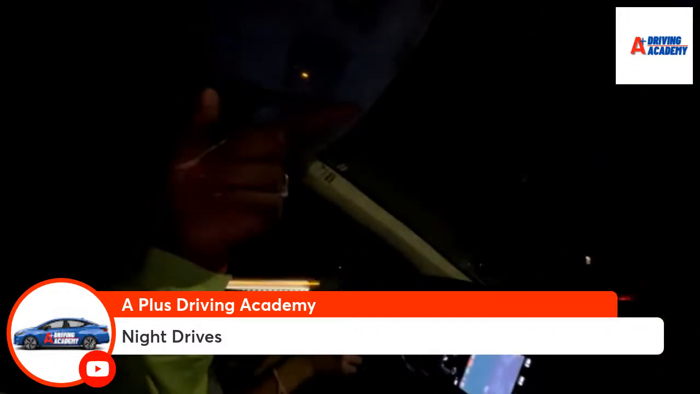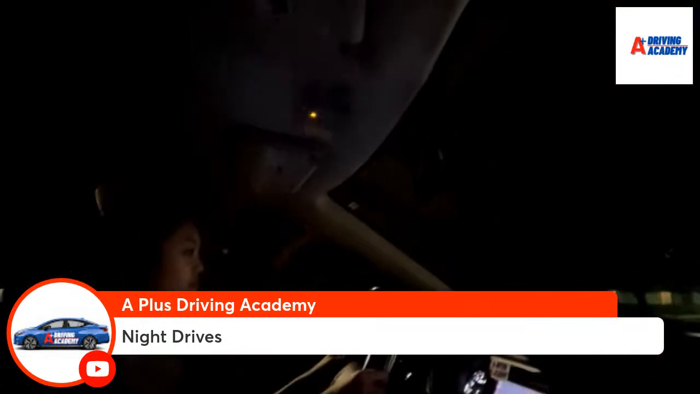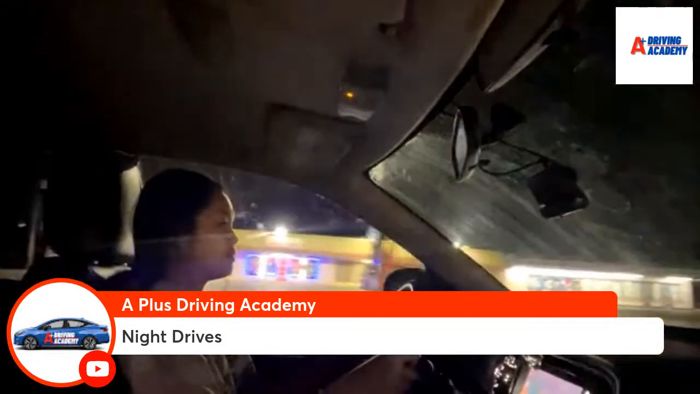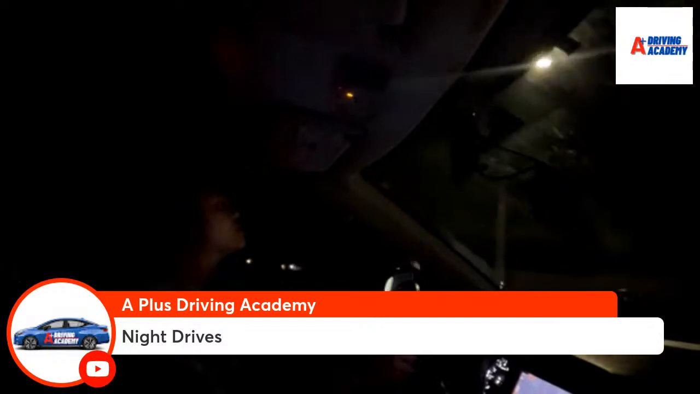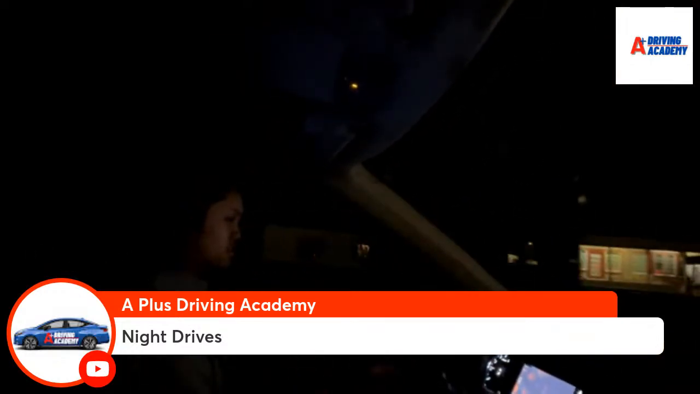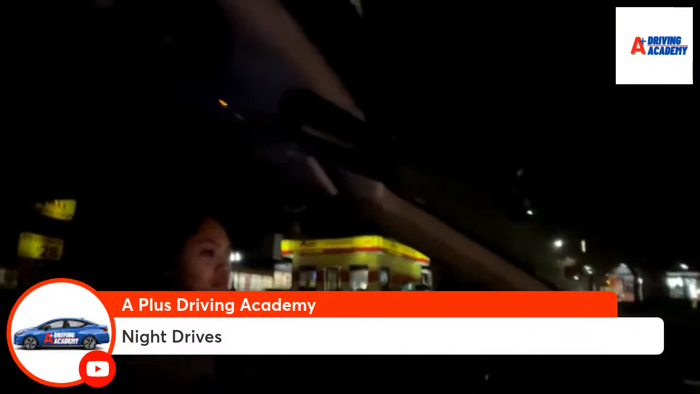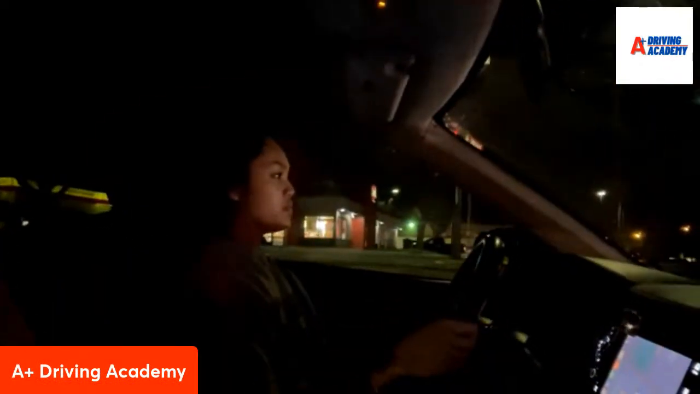So we're going to do this next street. We're going to be making a left at the light. And I'm going to show you a pointer on how you can find that yellow line when it's dark, okay? You're going to get into the left turn lane. Good. Continue to go straight. Good. And then come to a stop. Light is green. We're going to go nice and slow.